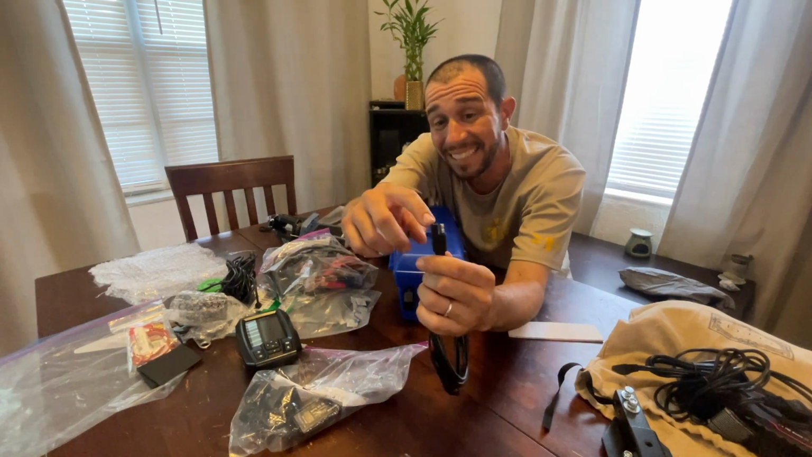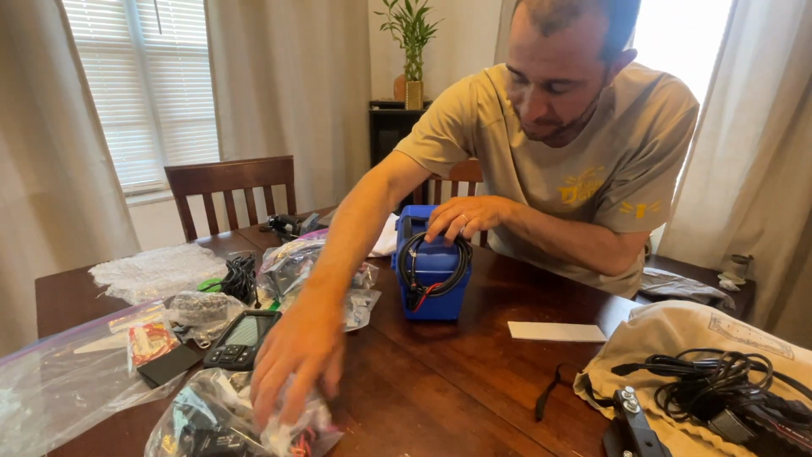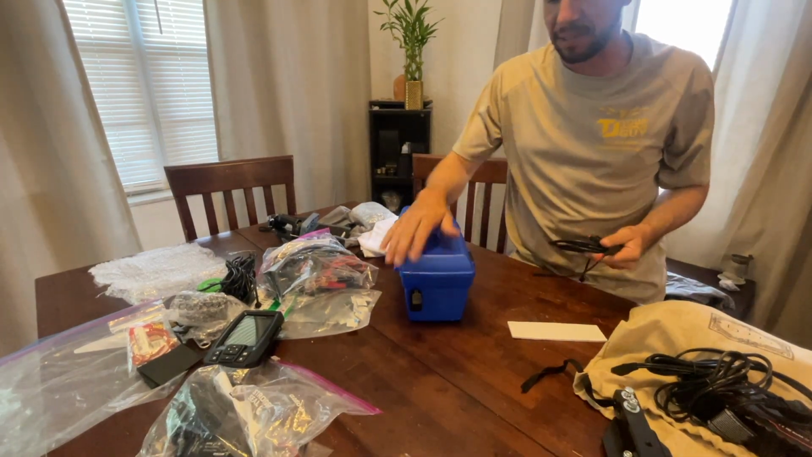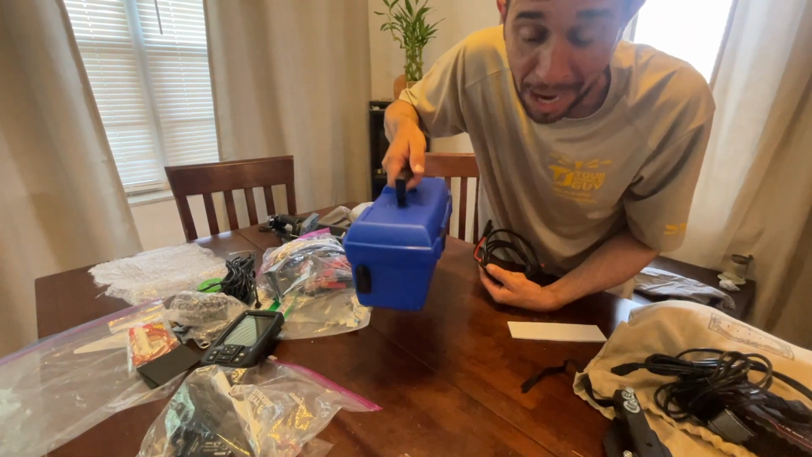So this, you can see it. It's easy. It plugs right in like that. Okay, it's clear as could be. It's not gonna come out. Water can get on that. It won't leak. So that's the power source. Very conducive to the boat. Now this weighs 14 pounds.